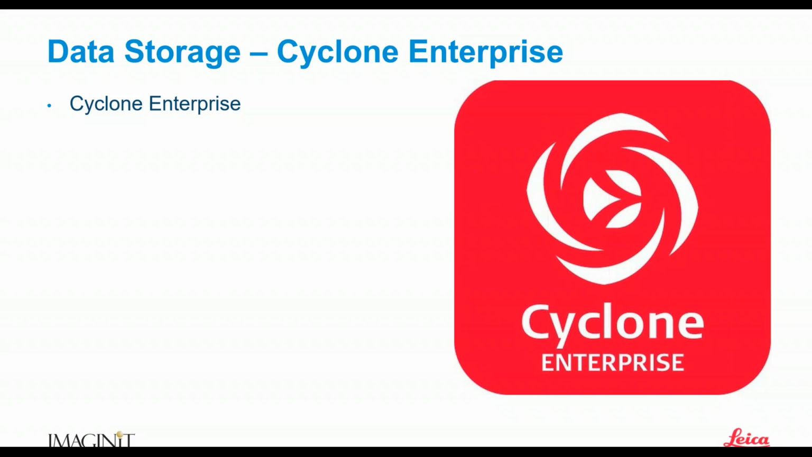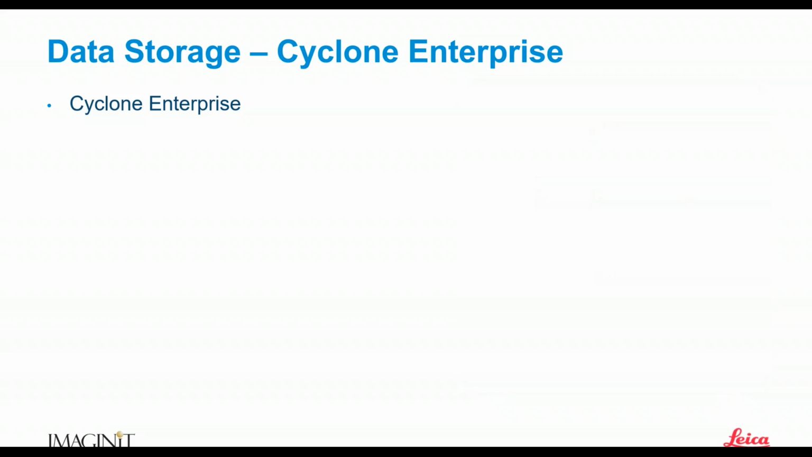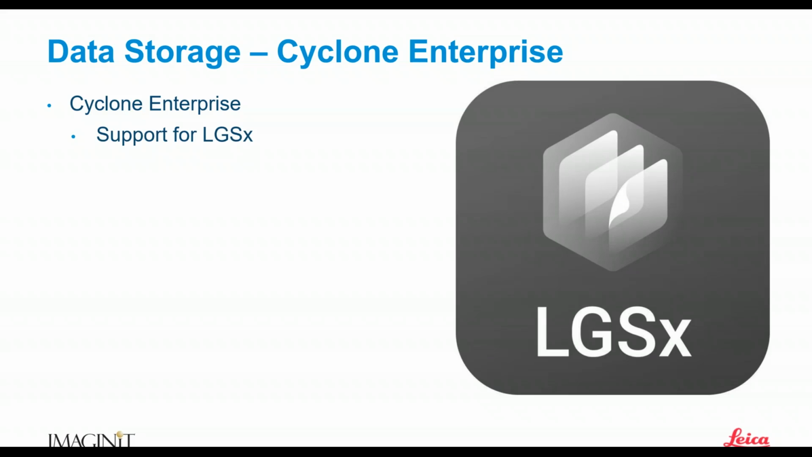Now, the advantage to this is that we can take our data to Cyclone Enterprise and leave it in that one location, and therefore anybody who's using the CloudWorks applications, anybody who's using the TrueView local app, the free app that Leica has, can connect to Cyclone Enterprise, and they can pull that data down and stream their own data, much like we stream movies on our TVs.